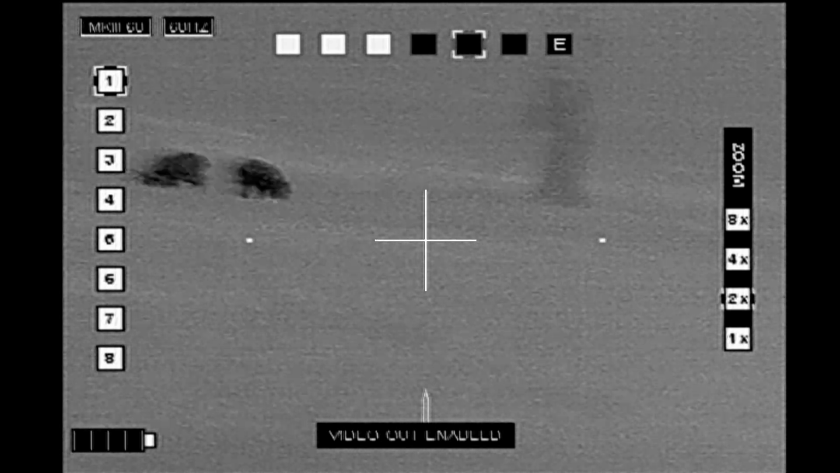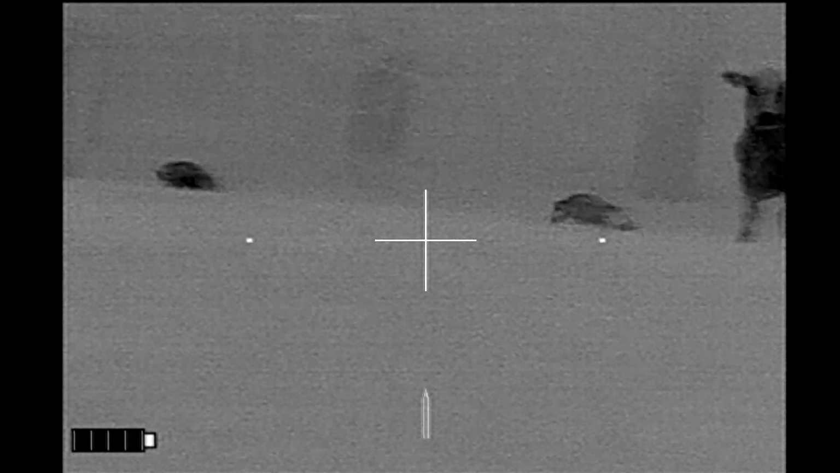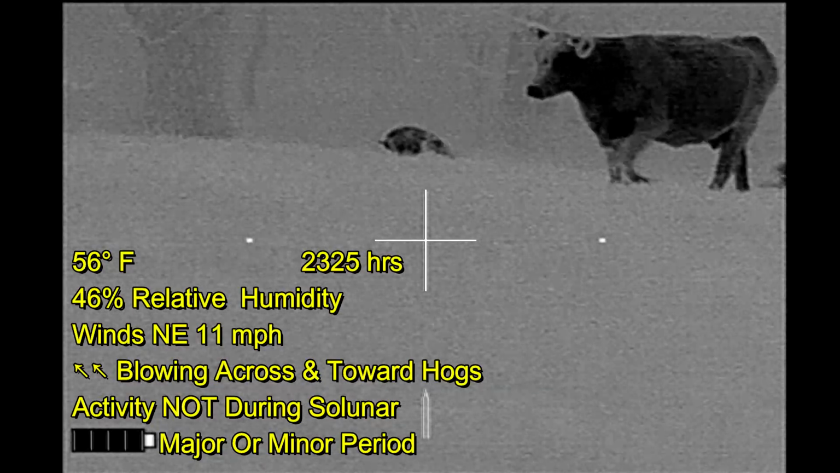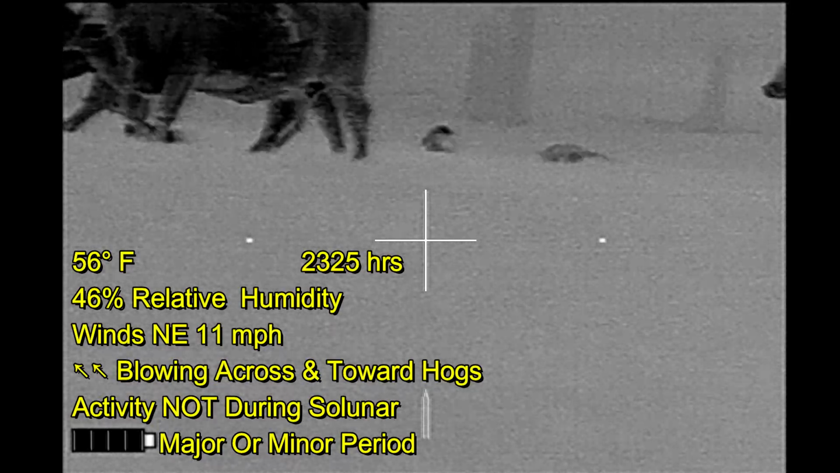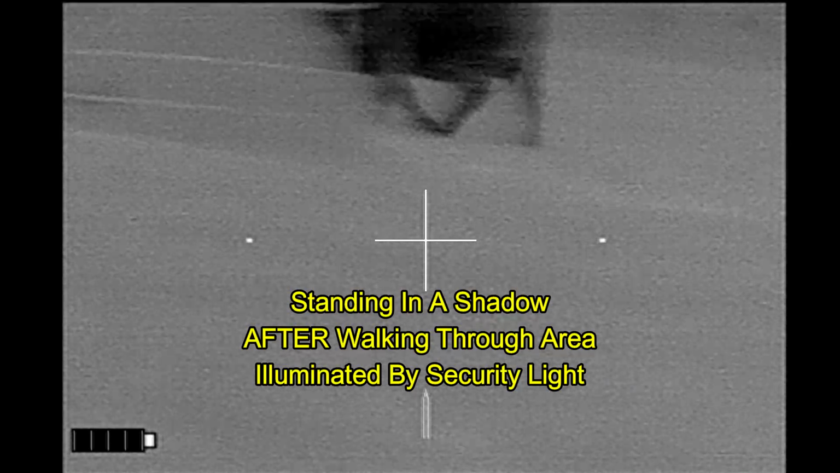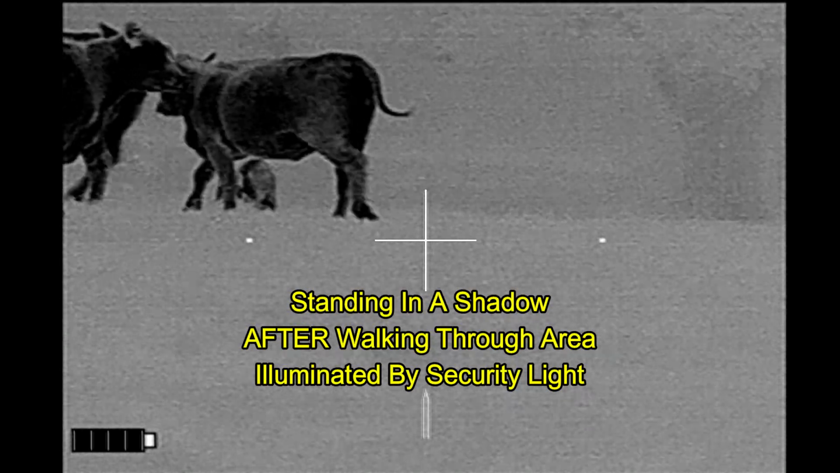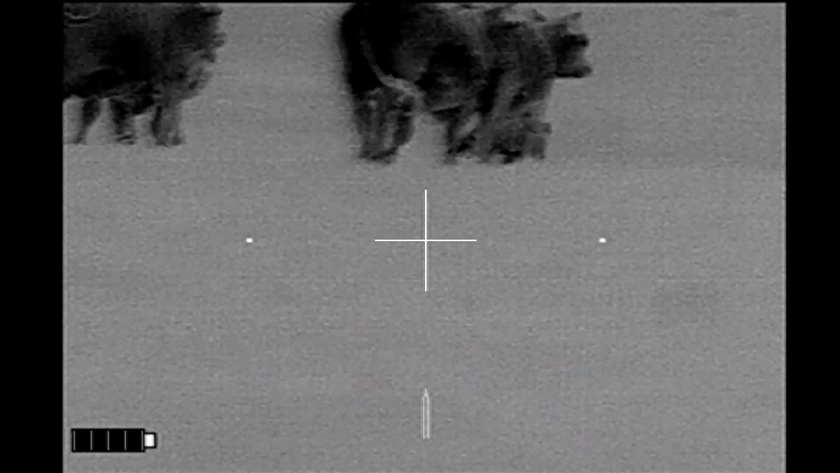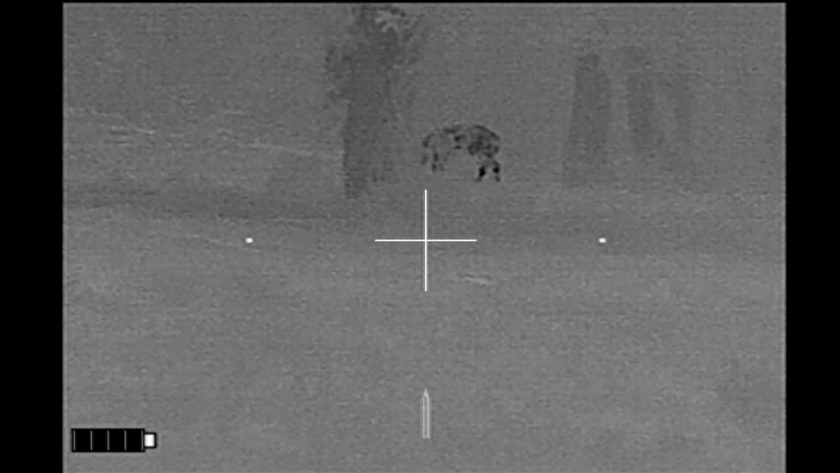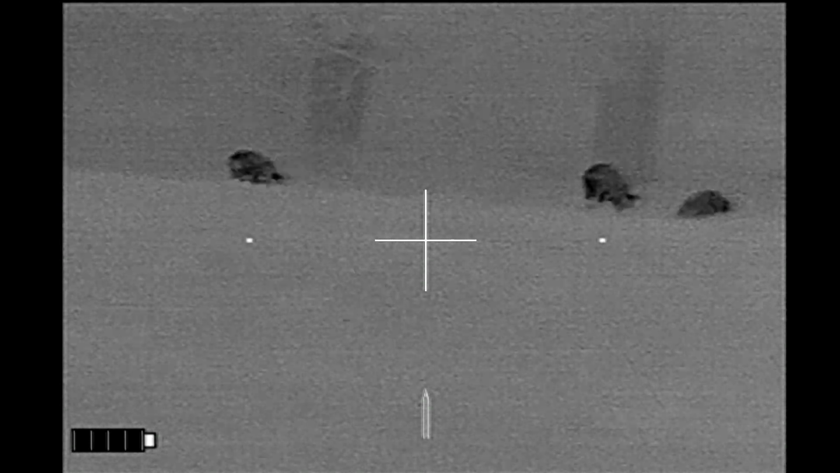Got hogs in a little holding pasture next to the barnyard area. I've got cattle. The winds aren't favorable for me either at this point, and I've had to walk through a security light for a short distance, which I think is what got the cattle's attention. Fortunately, the hogs didn't notice me, but at this point I'm standing in a shadow watching all the goings on. The cattle are obviously agitated by my presence. They were all bedded down before I walked through the security light.